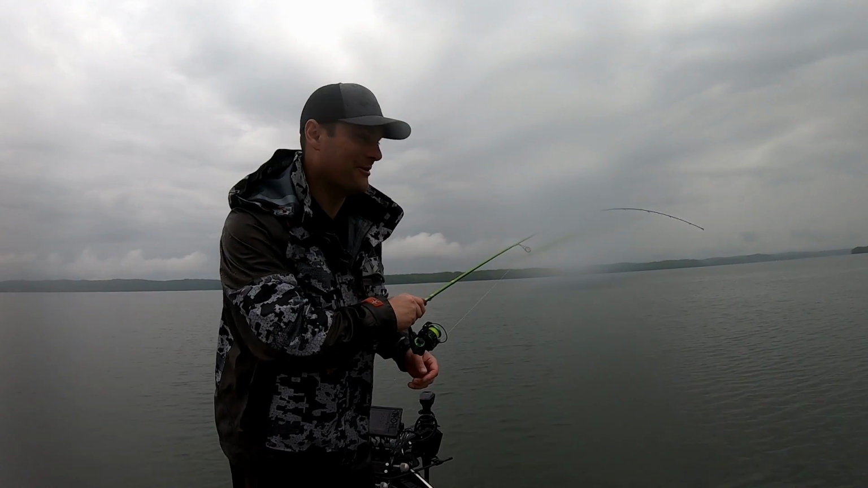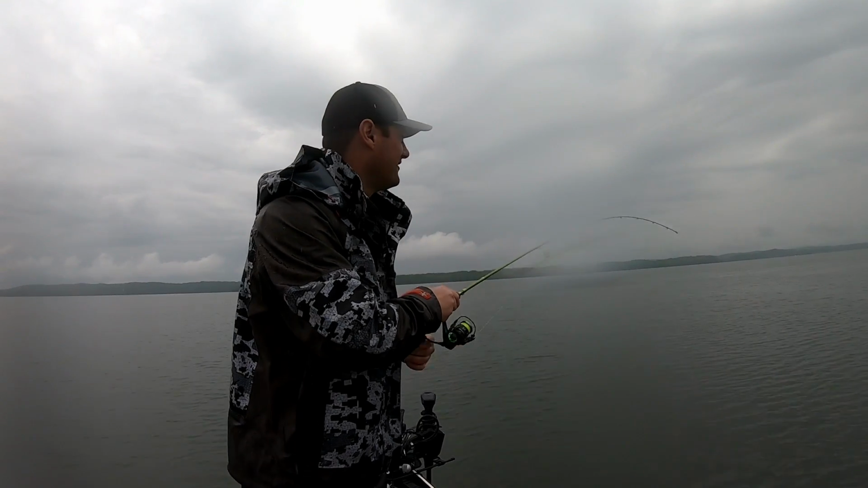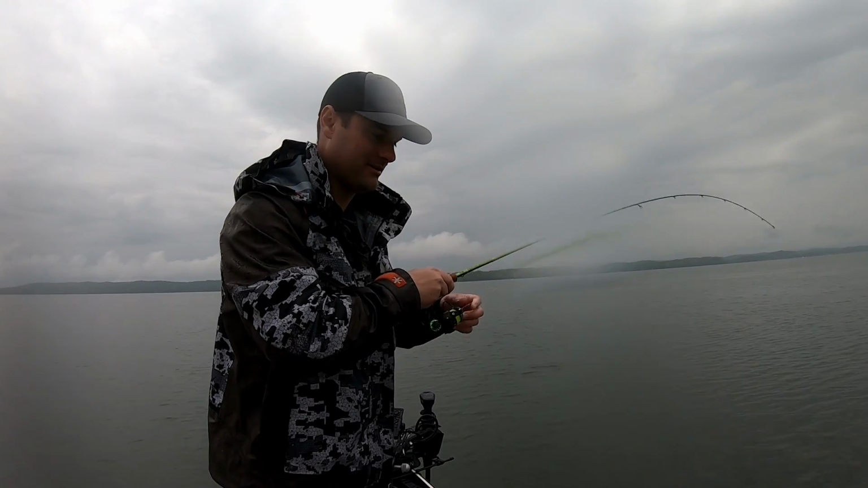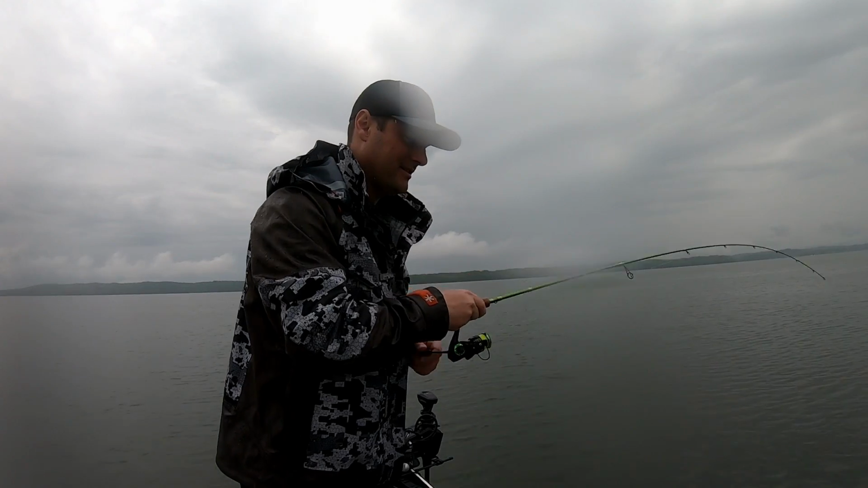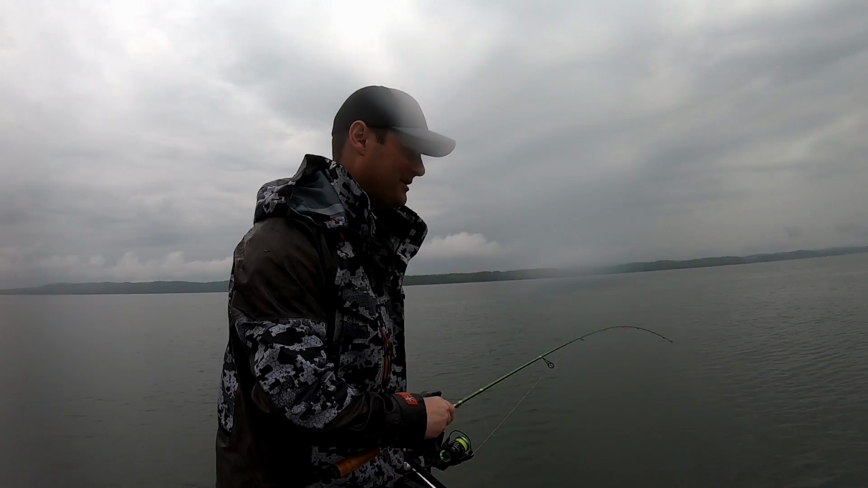That's the kind of crappie you want right here. This might be a money fish. In which case I might have to leave this spot alone. Ooh, it's a nice one. I don't know if that's going to be a 2 pounder though.